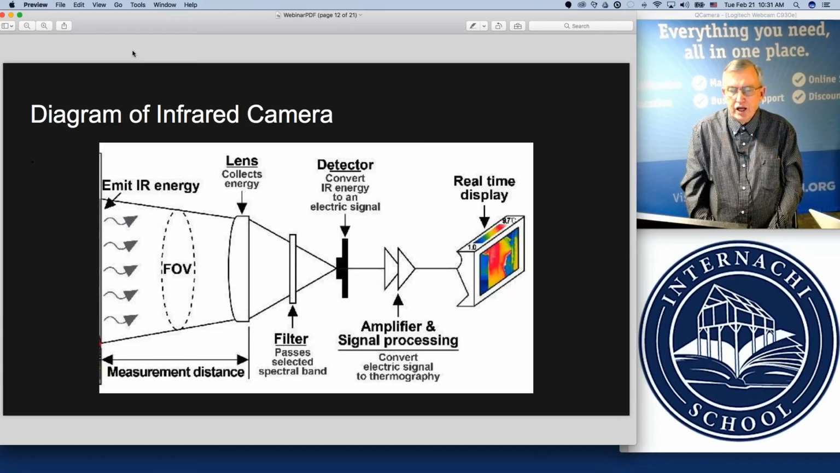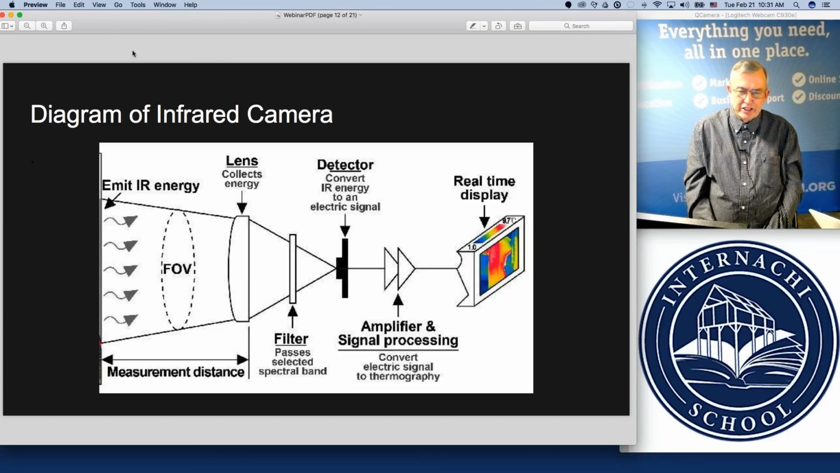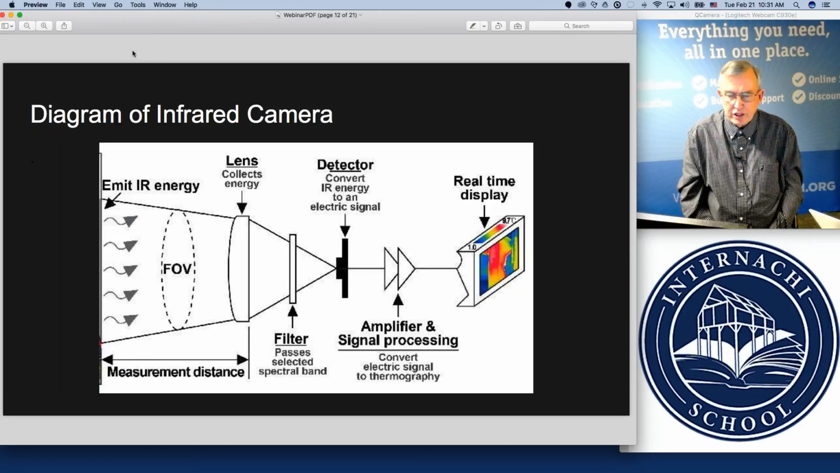Also, the title up there, you see at the top of the page the word detector. There is a cluster of detectors or sensors that actually picks up the infrared frequency and converts it into an electronic signal that can go into the processor of your camera.